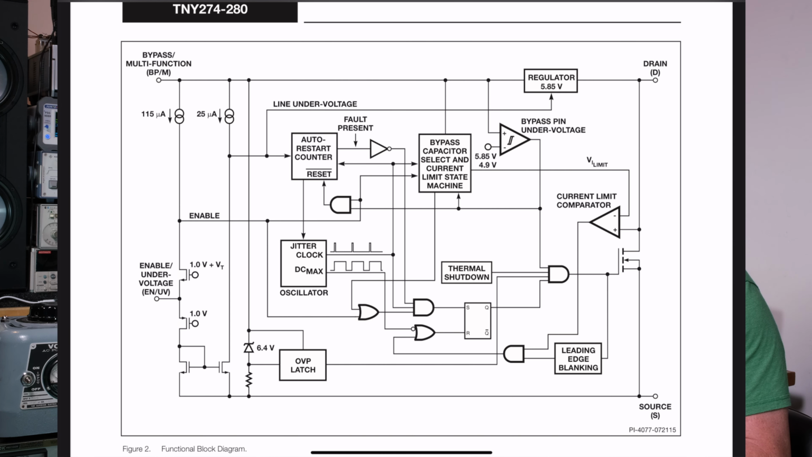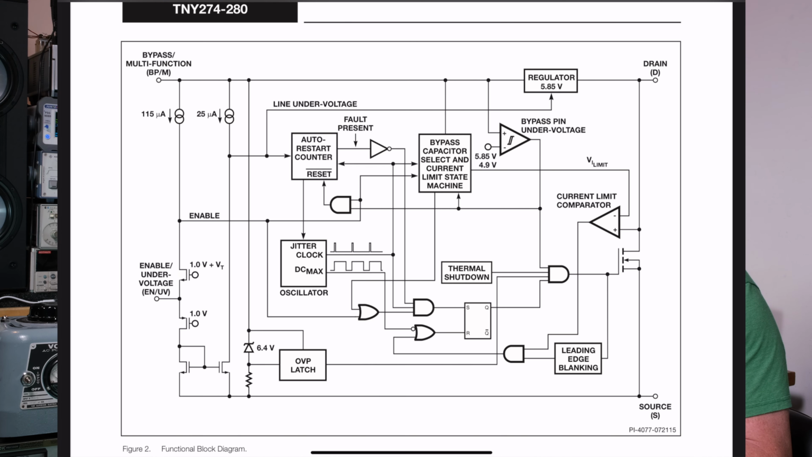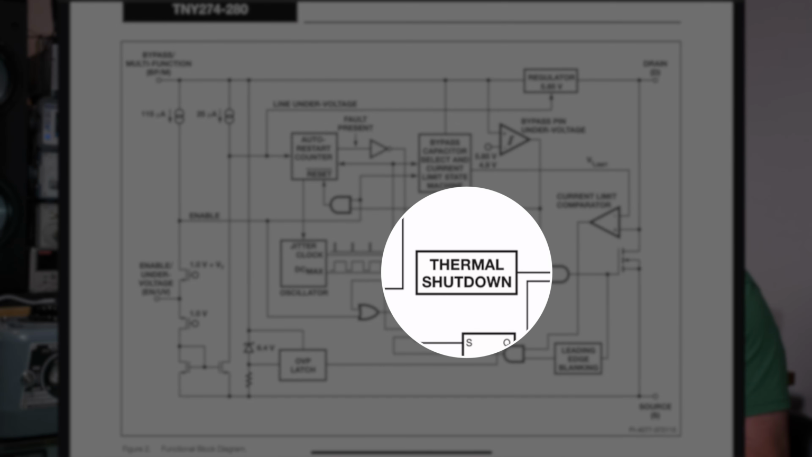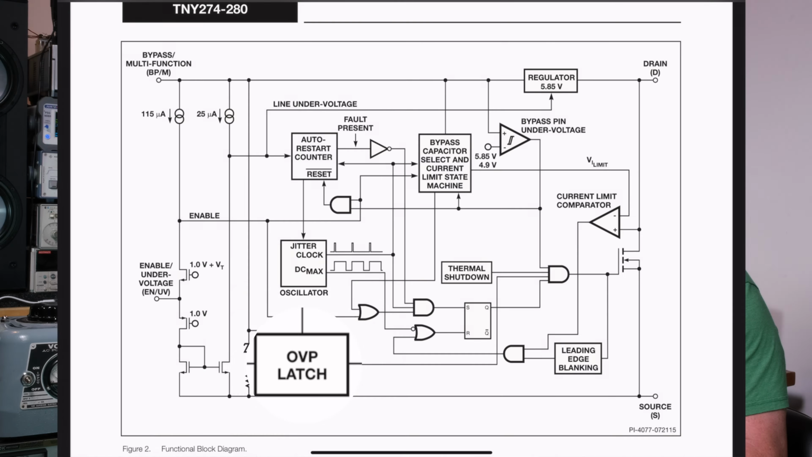Leading edge blanking, that's where you want to ignore when the FET first turns on because a little spike of current happens, and you want to blank that out so you don't current limit just because you see a spike that maybe lasts for 100 nanoseconds or less. So there's a lot of things going on there. There's thermal shutdown, OVP latch, auto restart.